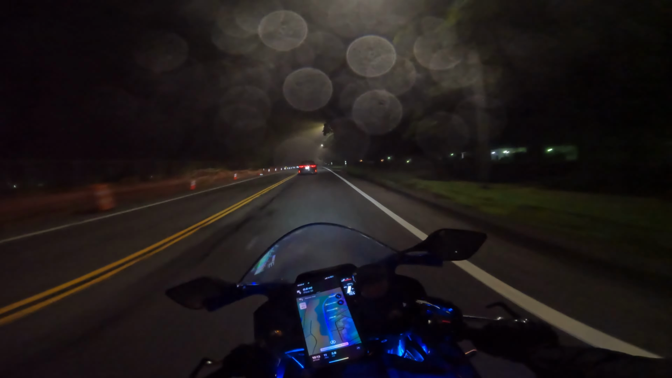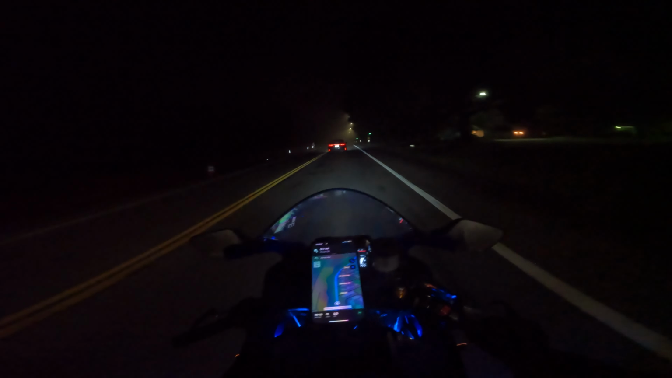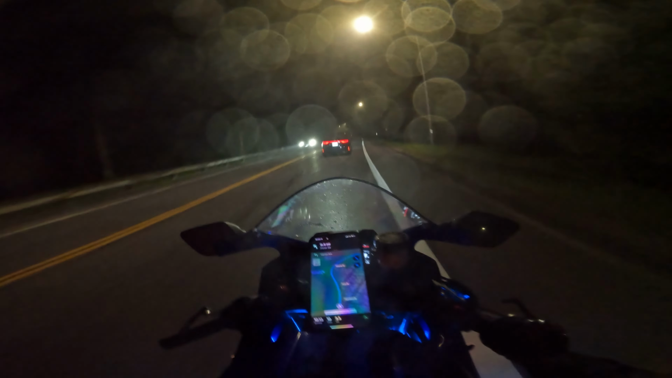I never really rode at nighttime before, so I'm trying it right now, seeing how it is. It's a little foggy outside because there's so much humidity outside, man. It's crazy.